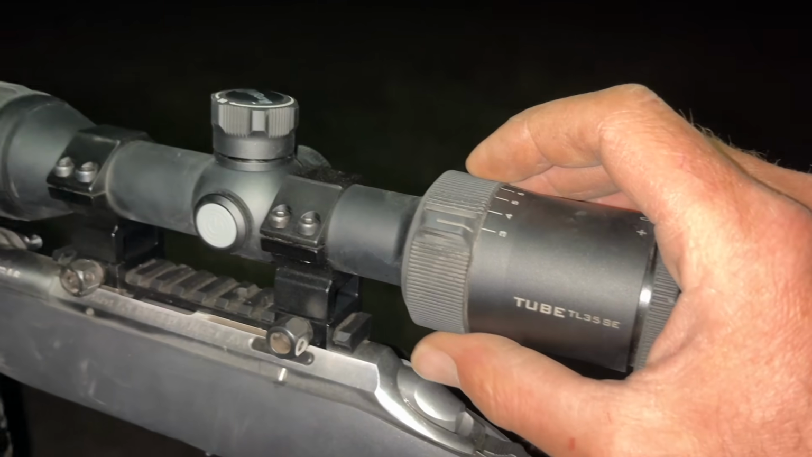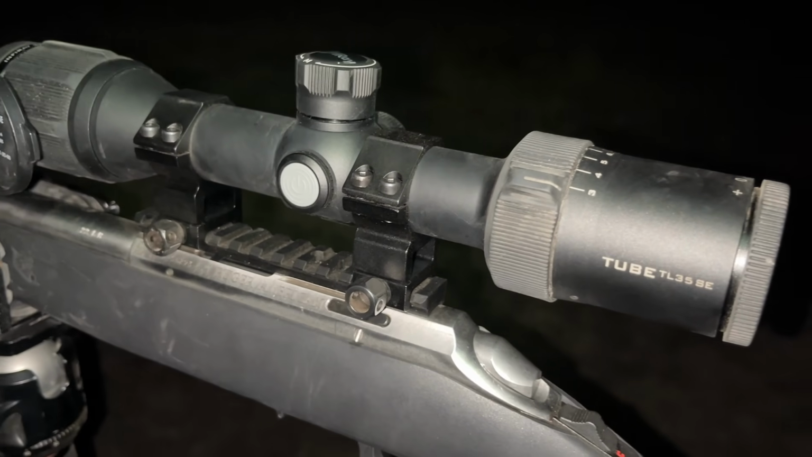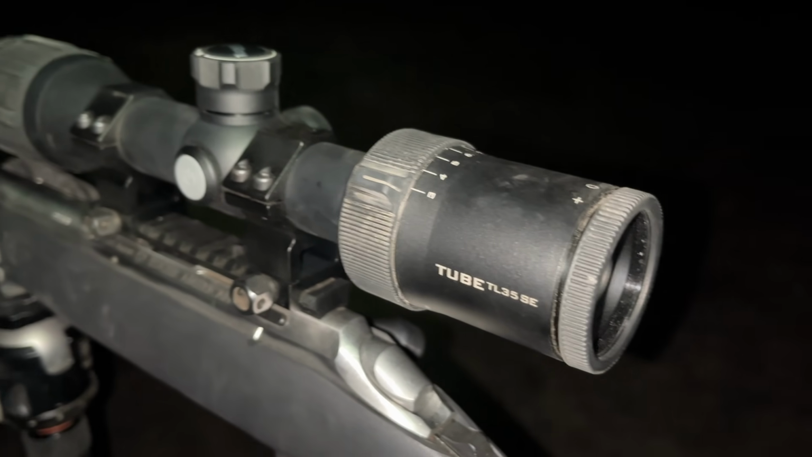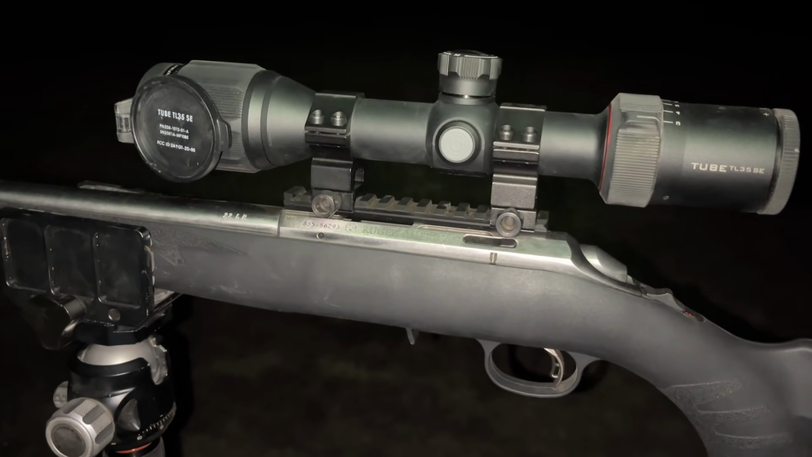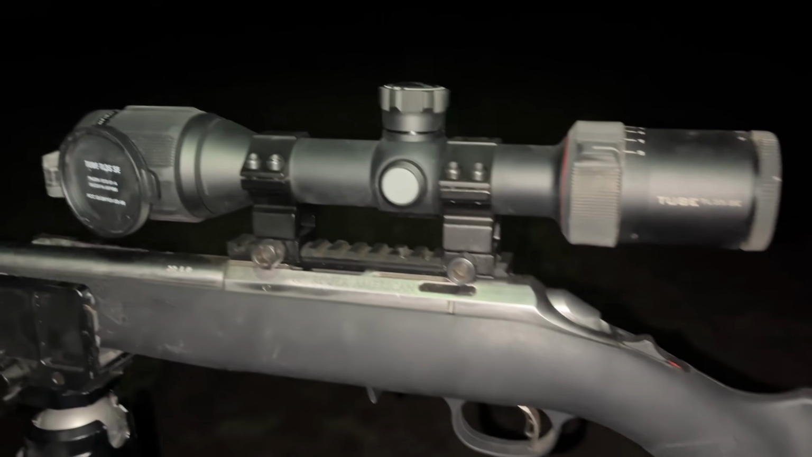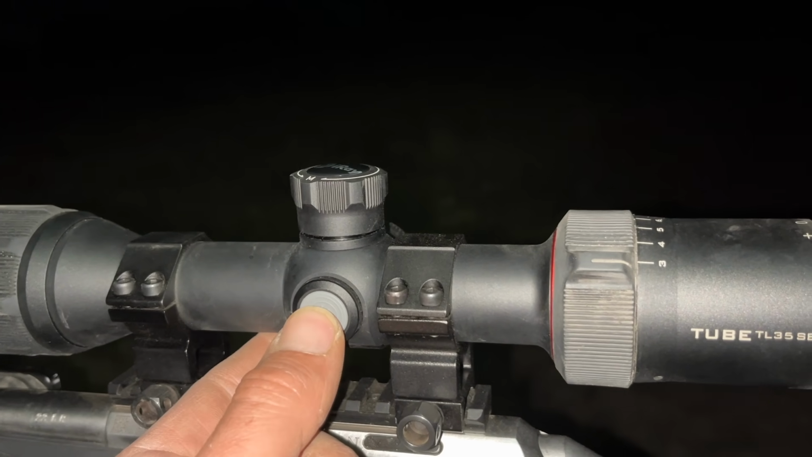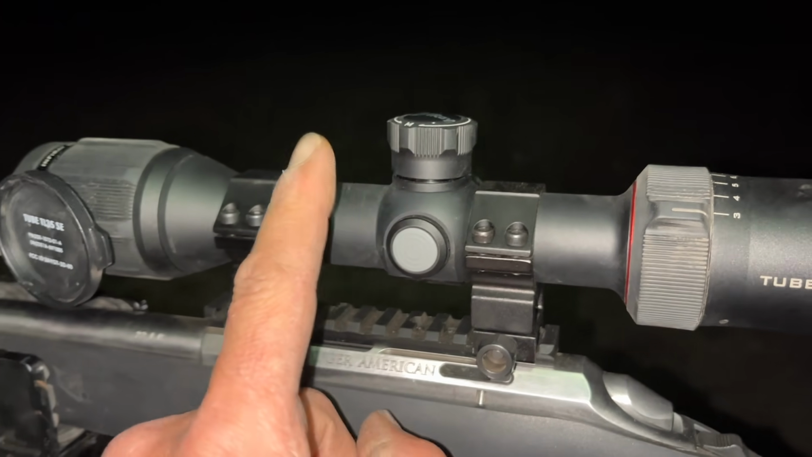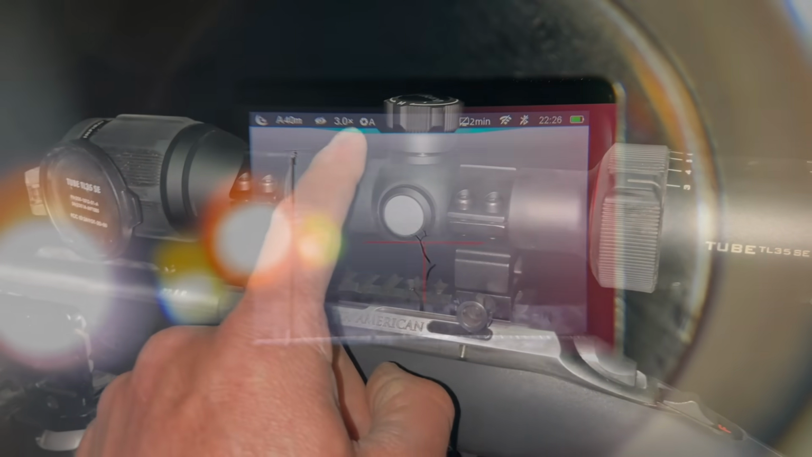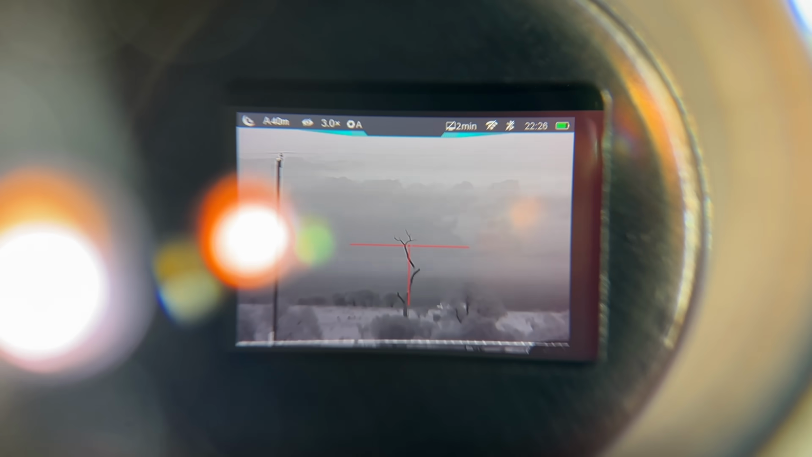The zoom is just like a normal traditional glass scope, so you got your zoom there, but on the 22 it's got a 3x base magnification anyway, so I don't think I even used the zoom tonight. But it's just got the button here, the power button, and when you want to make it go to sleep. But one great thing about this scope is the battery life.